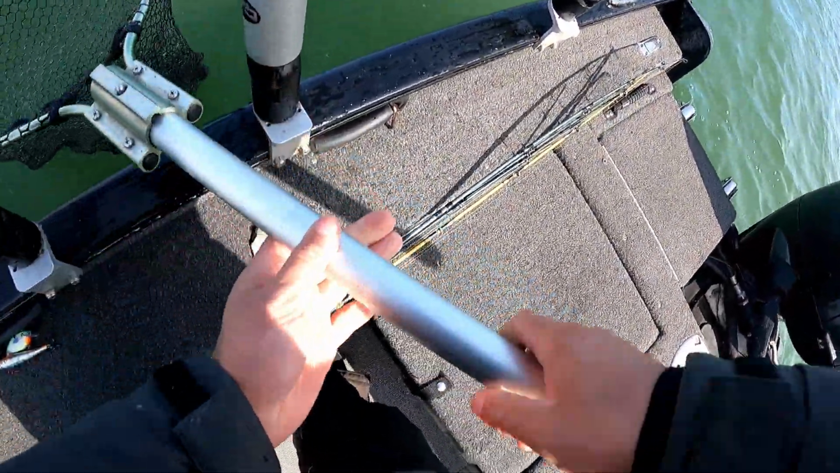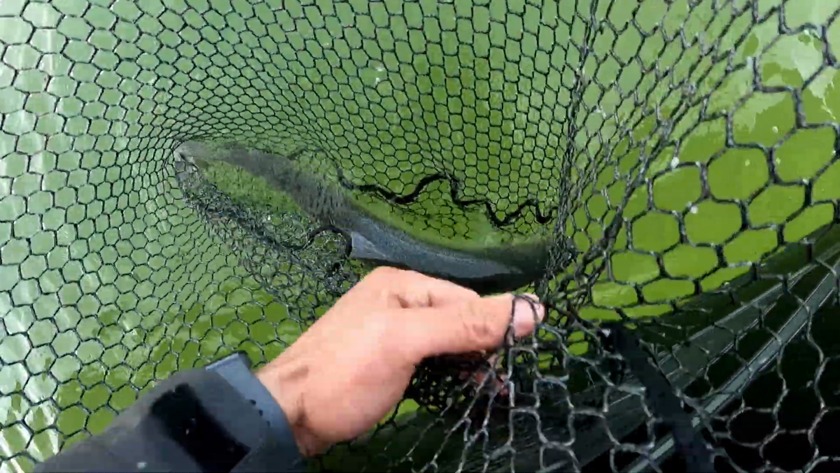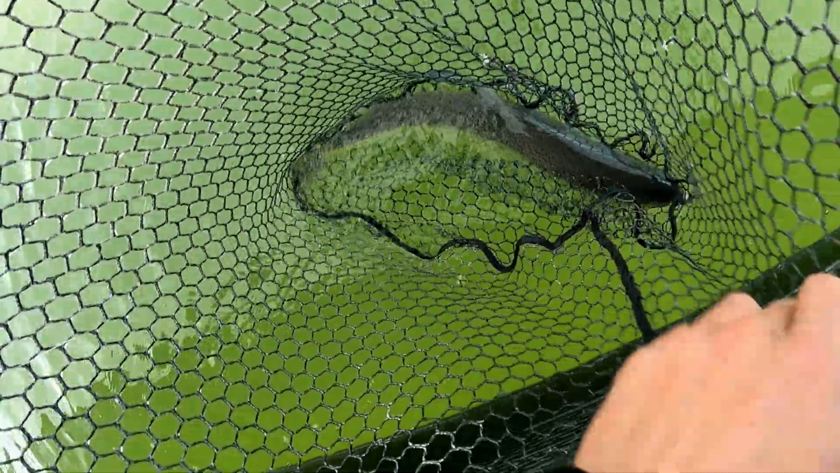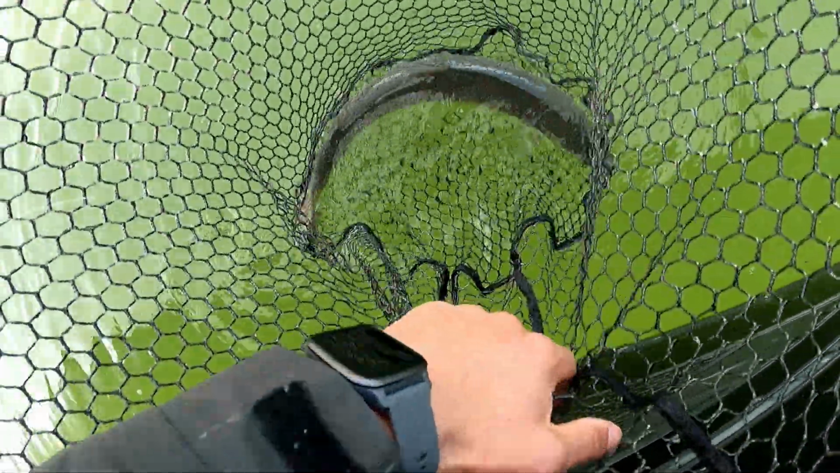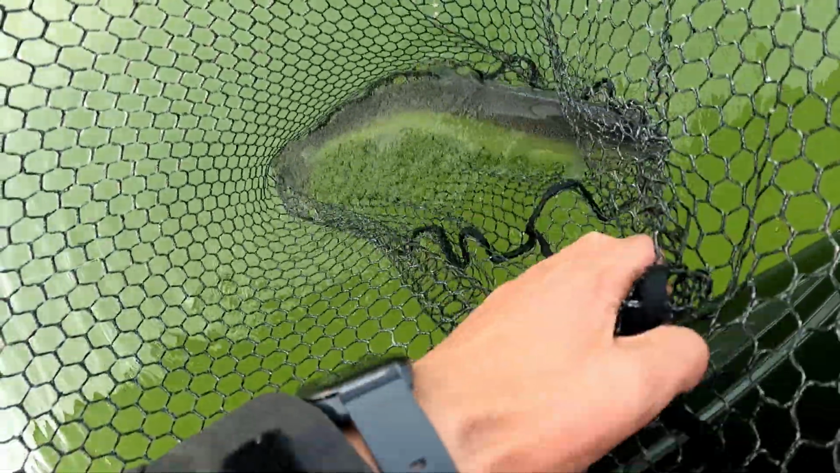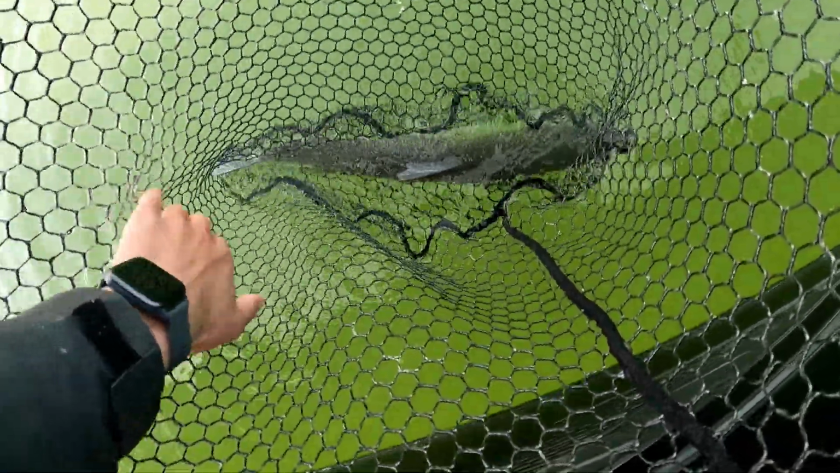Guys, the live scope is such a killer, man. Another big steelhead on the Gulp minnow darter head jig. Such a good presentation when the water's still real cold like this, guys. The crankbaits and spinners, they'll still work, but when it's cold, something a little bit slower I like to use. And man, that's a nice fish.